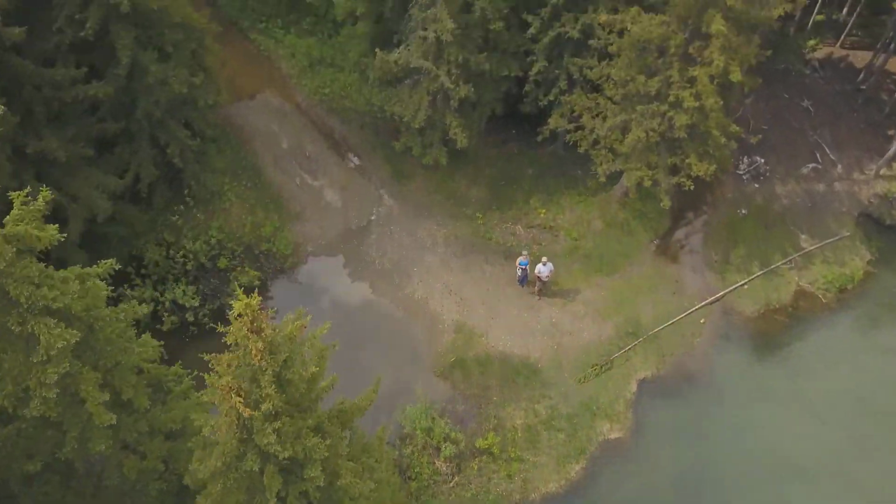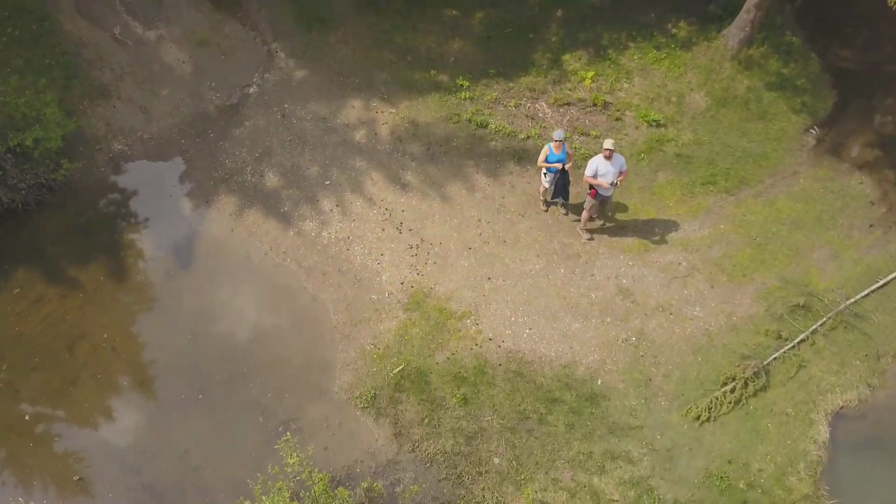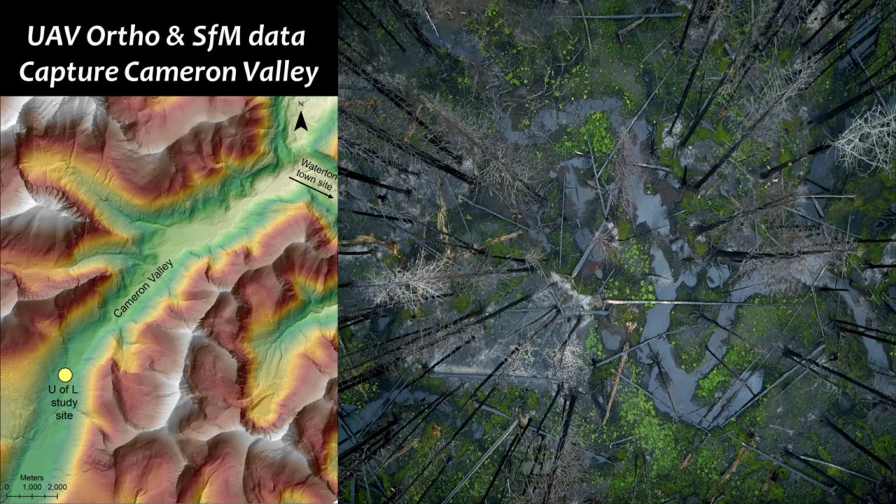Here we see Thomas piloting his UAV over a trailhead in the Castle during a trail disturbance recovery survey. Instead of Castle, however, I will summarize some of the UAV post-fire recovery monitoring efforts in the nearby Cameron Valley of the Waterton Lakes National Park.